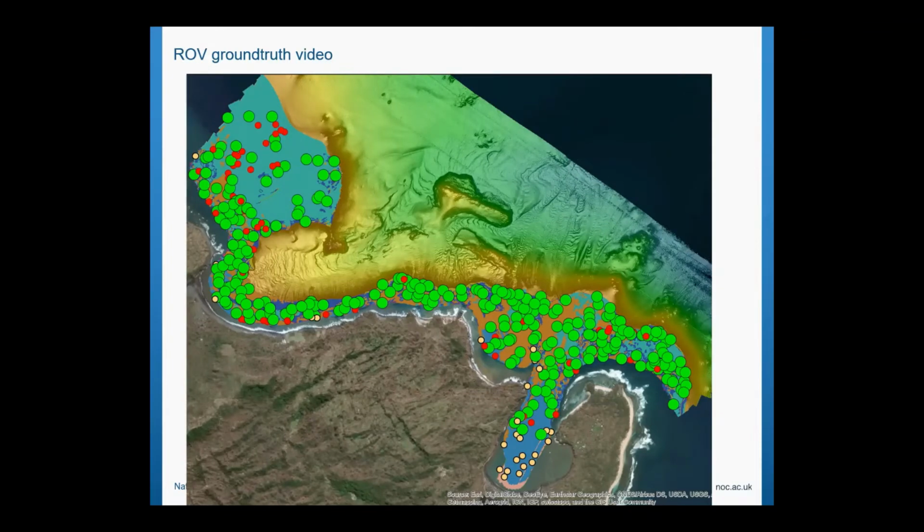And the reason why we're here, just very quickly, is there's a big volcano here. And the tourists want to go and visit this place. And they were trying to work out where they were going to moor their ships and put a wharf and stuff like that. I said, well, let's have a look to see what the habitats are down there and see what's going on.